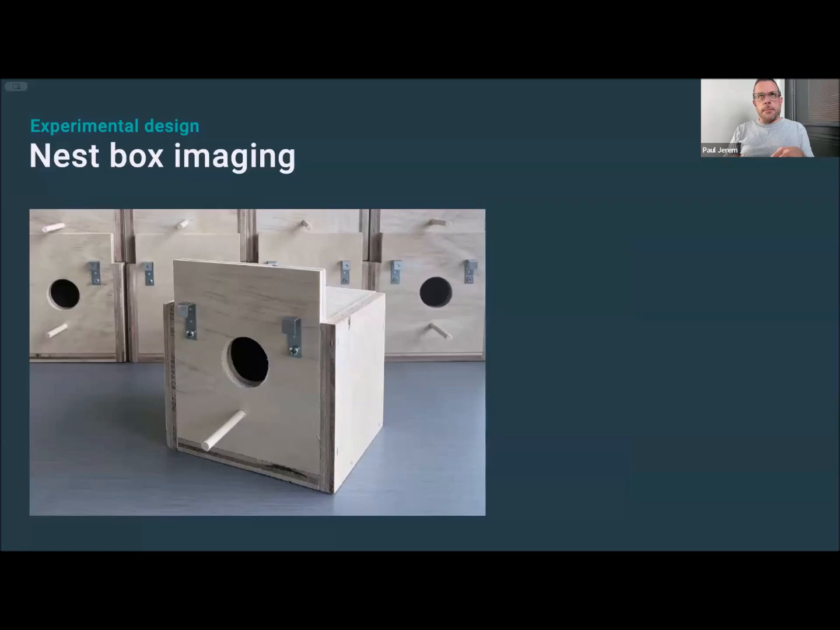So once we decided on the species, we needed to develop a way of imaging within the nest boxes the birds used to breed, and this basically involved designing a kind of lid to support the thermal camera at its minimum focus distance, so as to make the chicks as big as possible in the field of view, with enough flexibility to accommodate the natural variation in nest height.